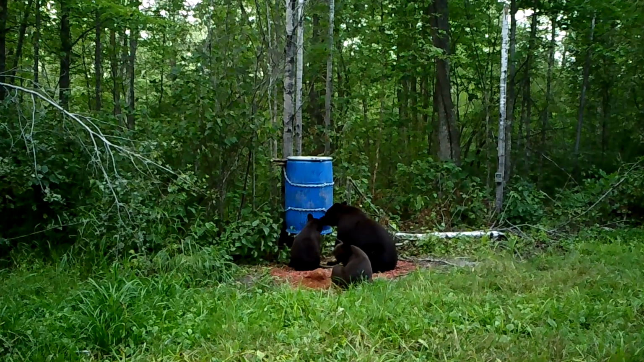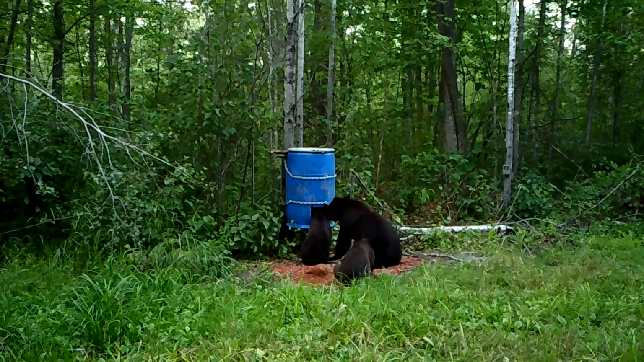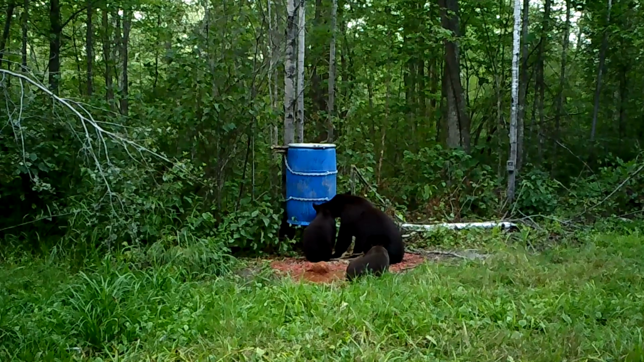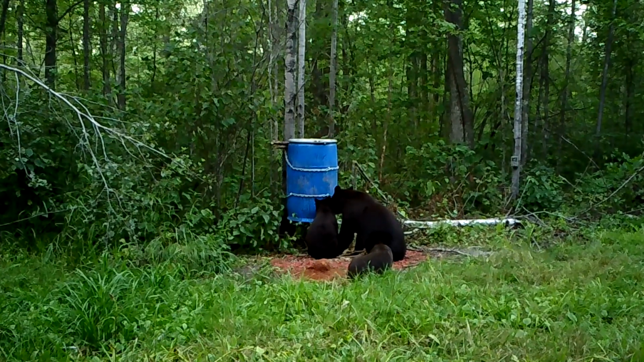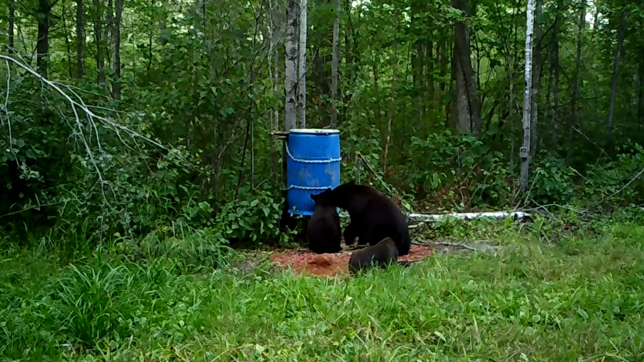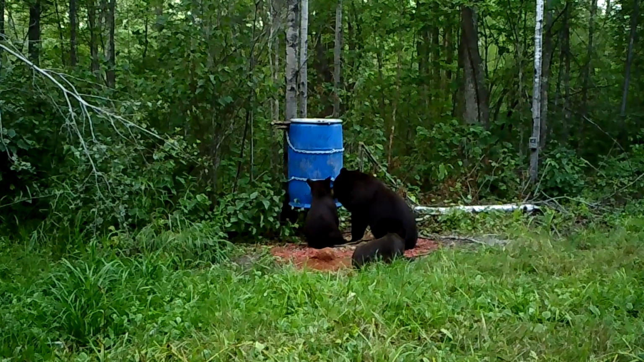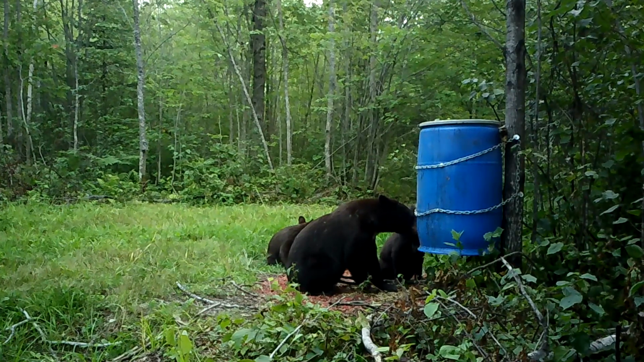So here the cubs have showed up. She's a pretty good sized bear, and her cubs are pretty good sized too. I'm guessing this might be 2-year-old cubs. Cubs normally stay with the mom for 2 years. They're born, they'll stick around for year 1, and then they'll stick with her around till year 2. Then eventually they'll get kicked out.